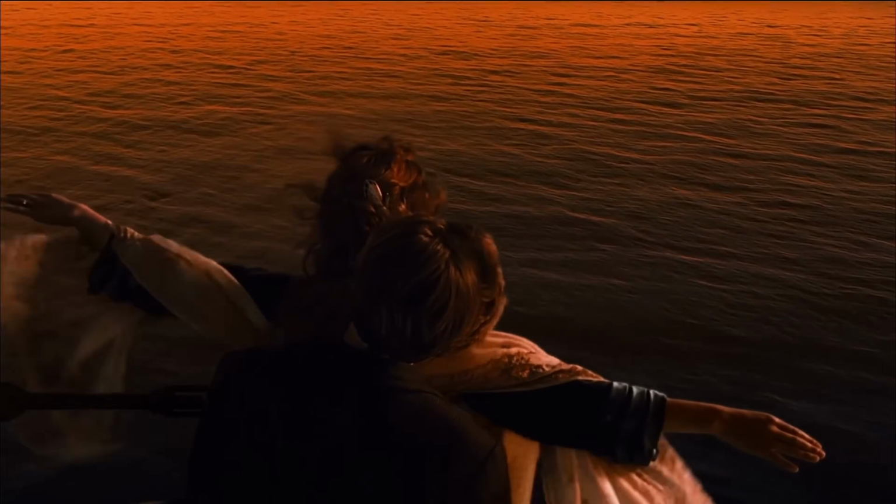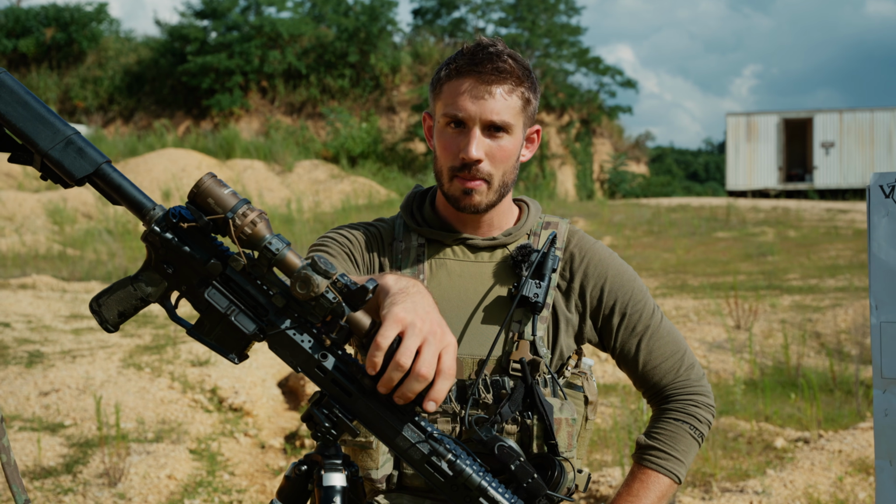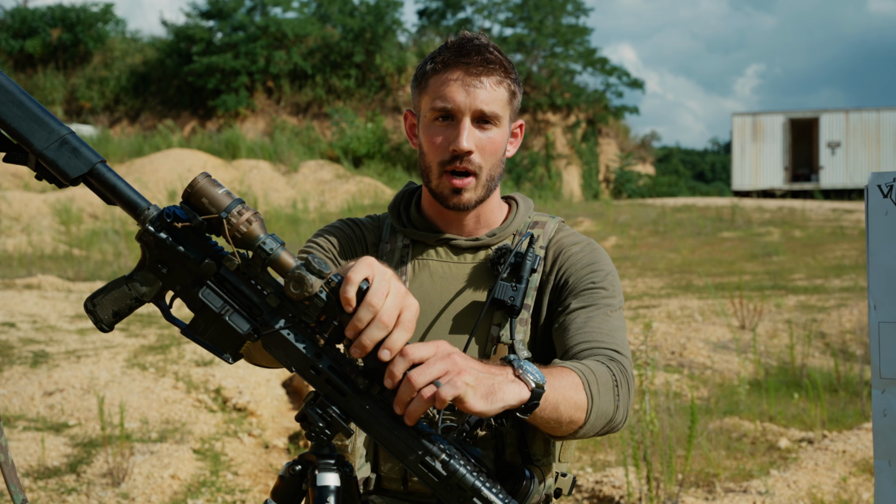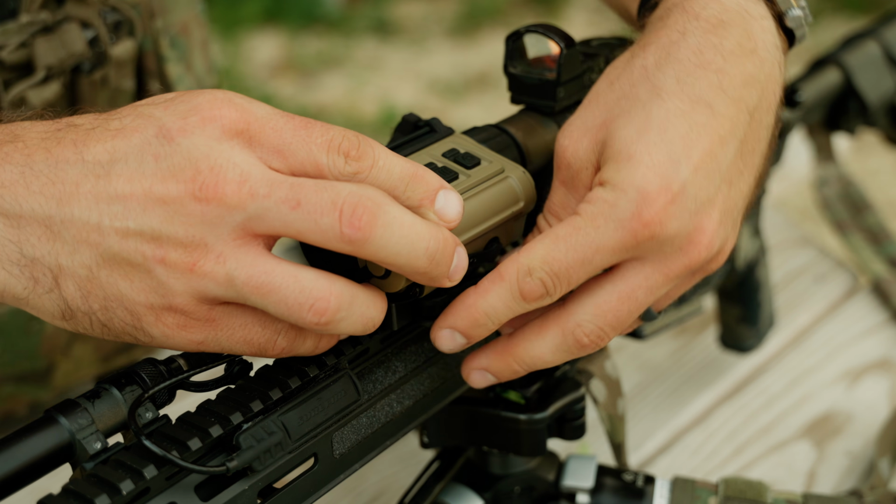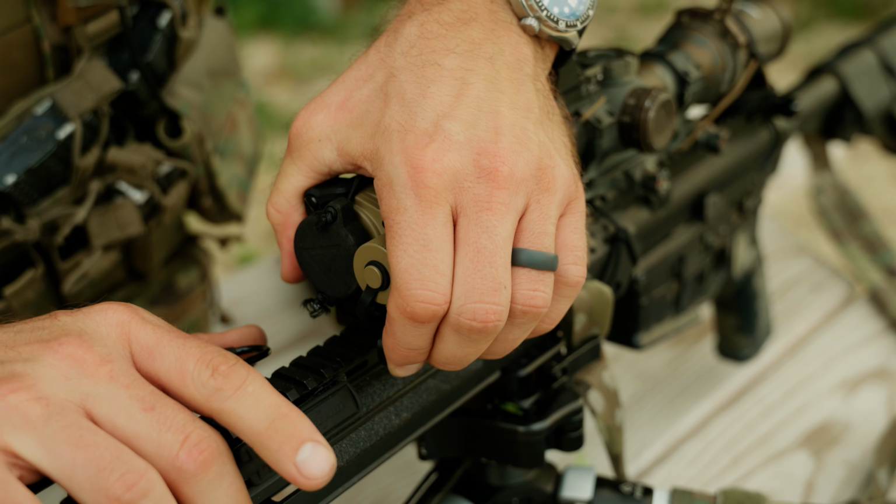Smooth sailing after that. So a question that I had was, does this actually hold zero if I collimate it and zero it to my optic and then throw it on my head and then back on the rifle, or use it as a handheld and back on the rifle? Because I want to make sure that this system is actually going to return to zero, because as we know, this does need to be zeroed. So here's what we did.